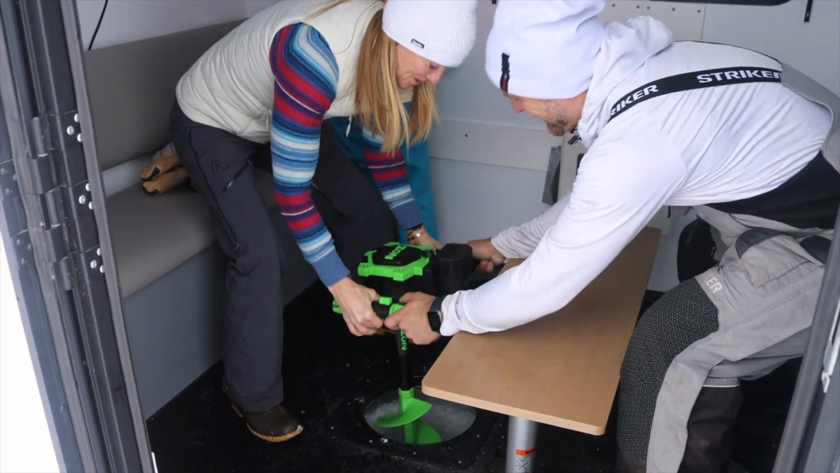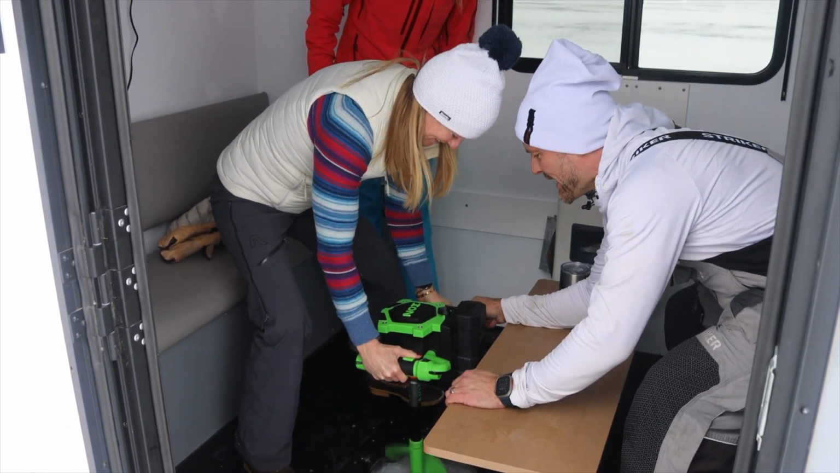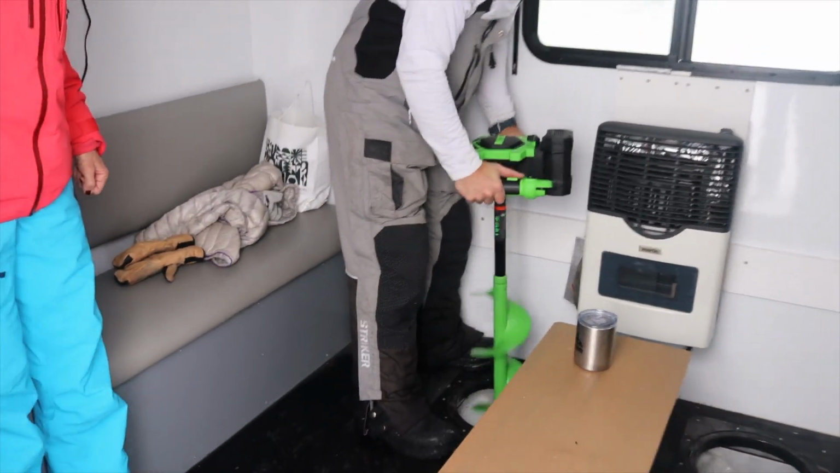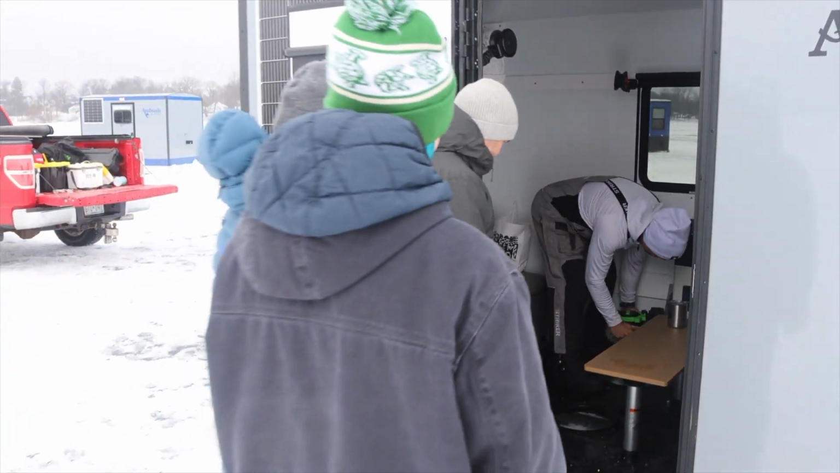Okay, now, go right down. Now hold it a little bit more. We'll reverse it to get some of the chunks out. And we can pull up. We'll reverse. Perfect. There you go. We'll be drilling more later. I'm going to put some tip-ups out.